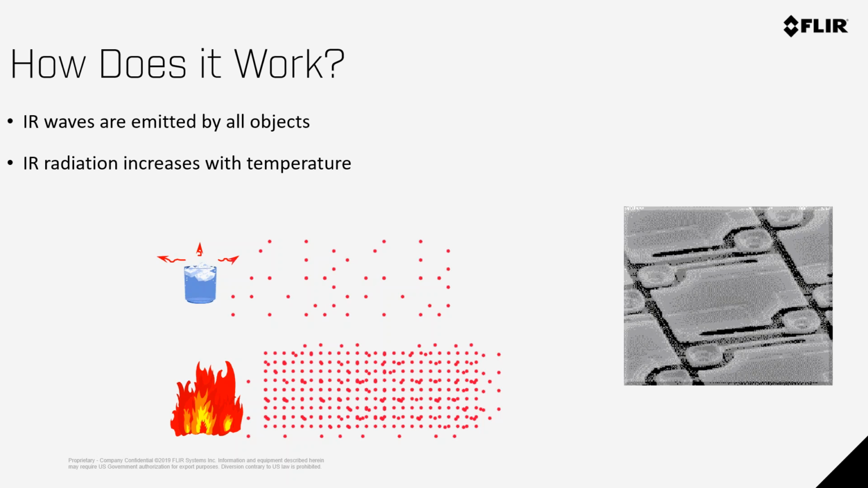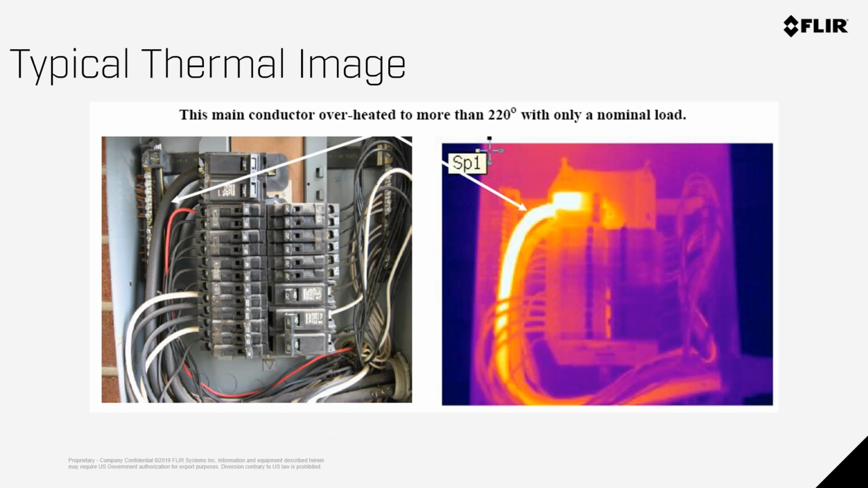Now, our skin is also an infrared radiation detector, right? When you're outside on a sunny day, you can feel the heat from the sun. But you cannot feel the heat from your targets because the signal strength is not strong enough. Well, the signal strength is strong enough to excite the detector that's in the camera. And when it does that, it does create a picture. It gives you the ability to identify what is hot versus what is not. And then you apply your knowledge of what something should look like versus what it does look like.